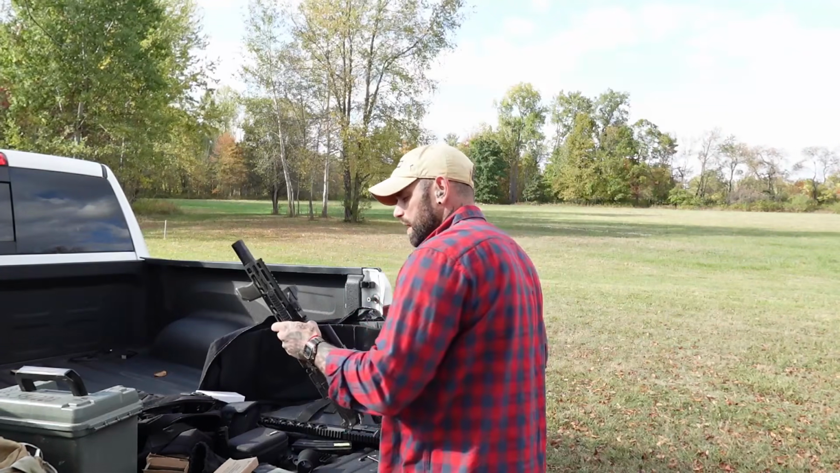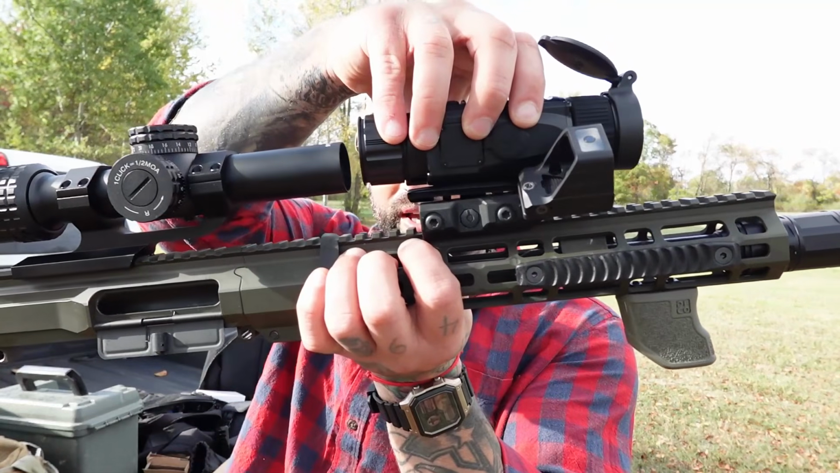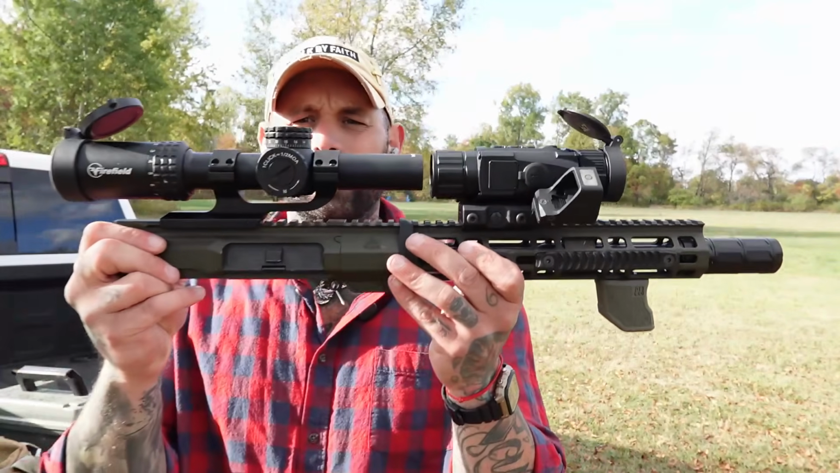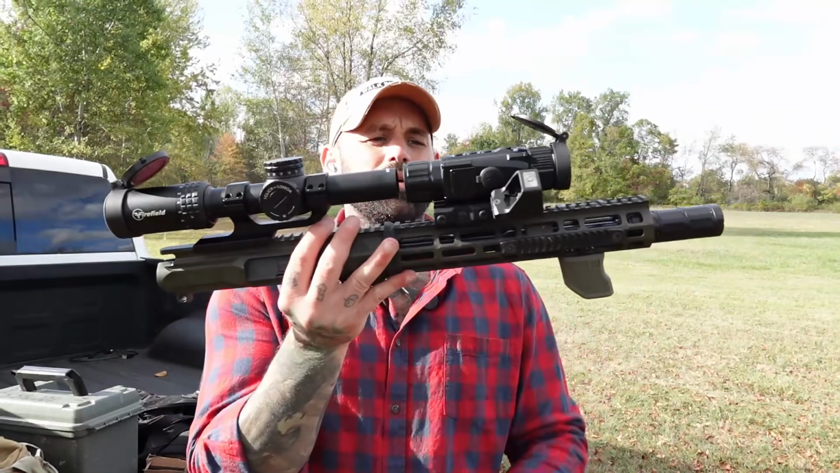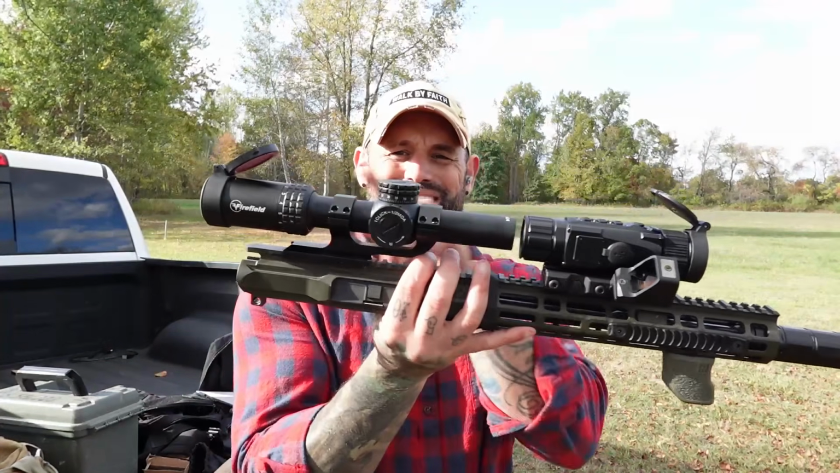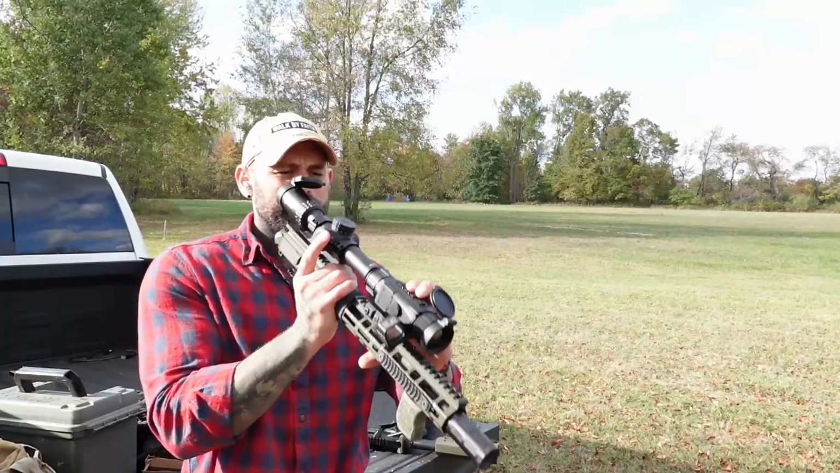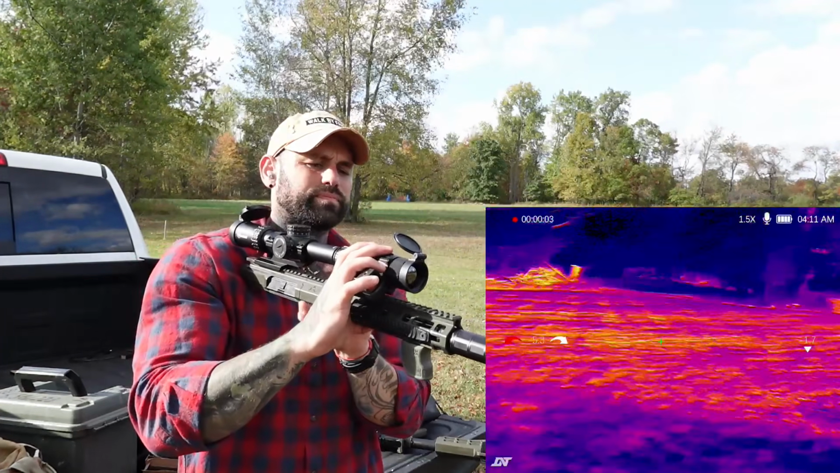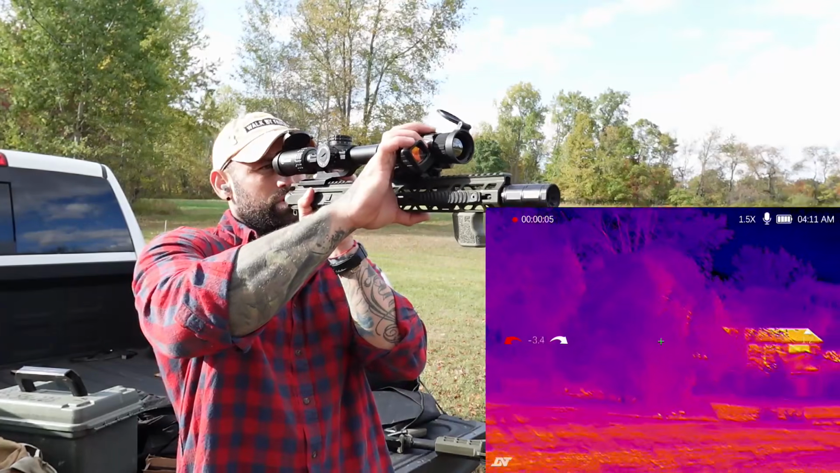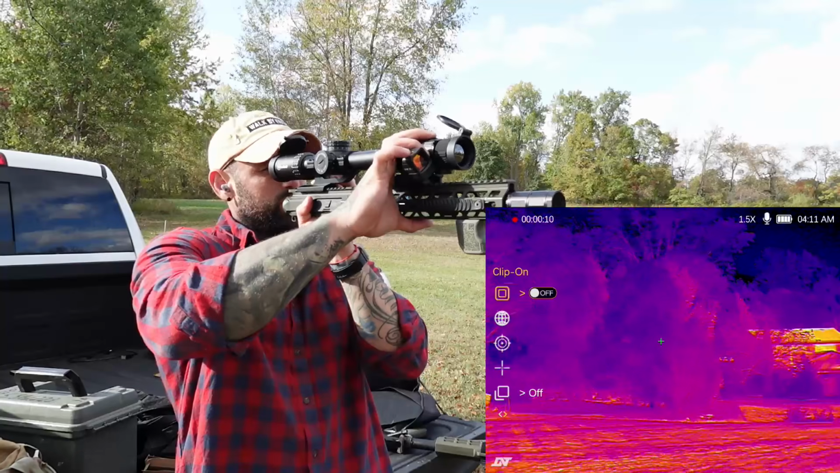But we're gonna talk about the feature of the clip-on. So now we're gonna clip this on to the LPVO, and I'm gonna show you that feature right now. And boom, here it is. The whole setup, this is a 10.5 barrel LPVO on here, and you guys won't be able to see through the scope, but what I'm gonna do now is change over to the clip-on mode. So long press. I'm just gonna hold down, as you guys will see what I'm seeing. This is what it looks like regular. So we're gonna hold it down, see where it says clip-on mode.